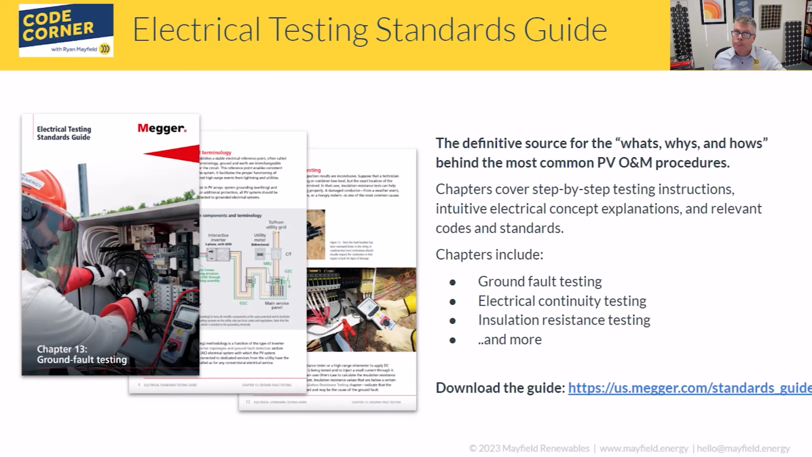So we're trying to put all that into practice for the PV systems and arrays that you're out there maintaining. Highly recommend that you take a look at it. If you have comments, input, or anything like that, we'd love to hear from you. This is an ongoing project with Megger, so we'd love to make sure that we're integrating the voices of the industry to get the best information out there as possible.